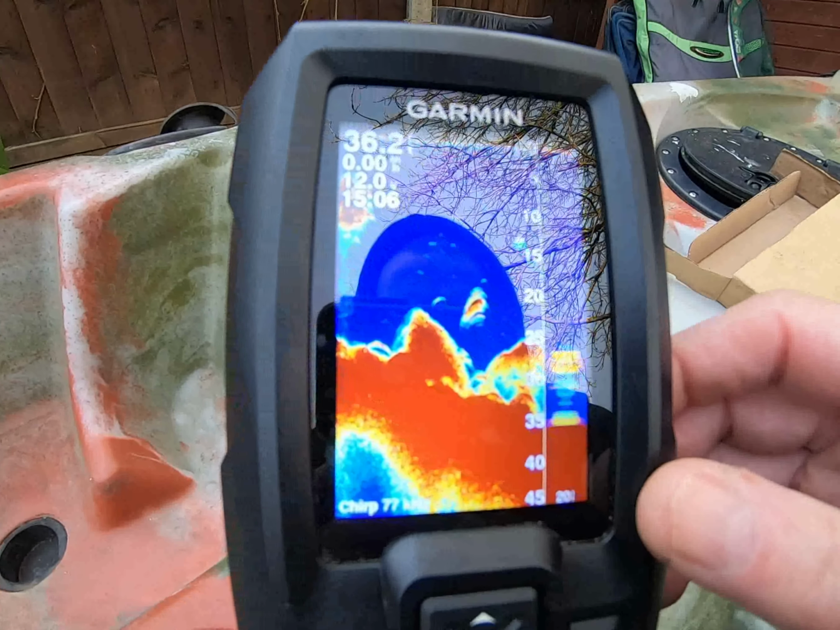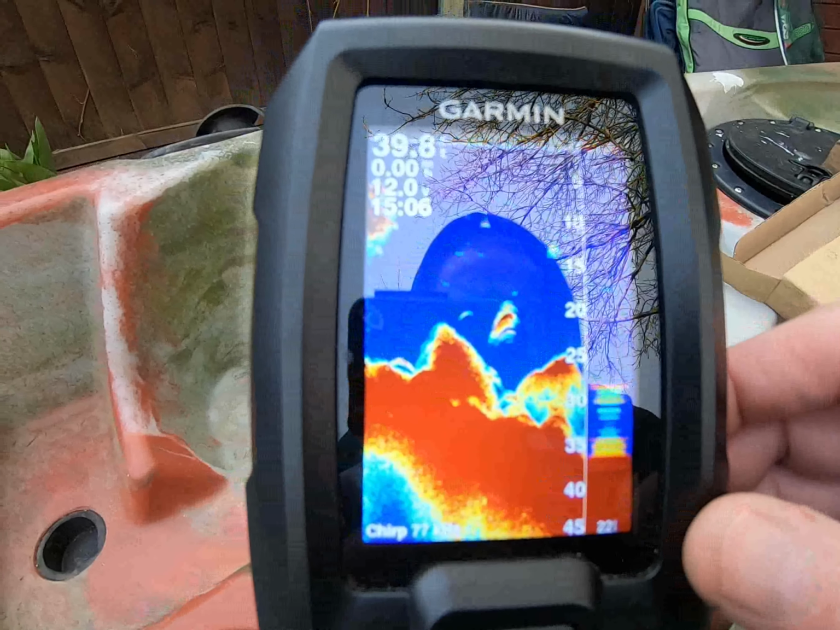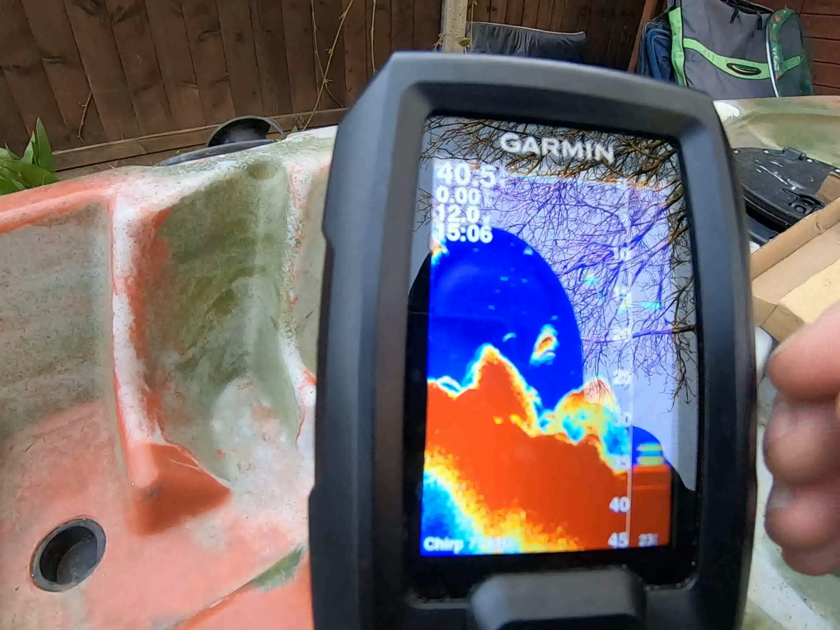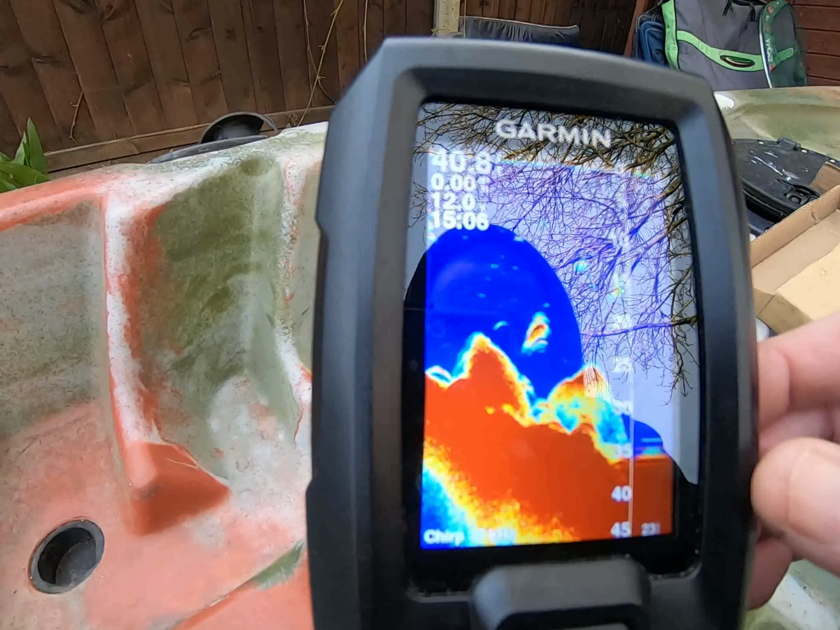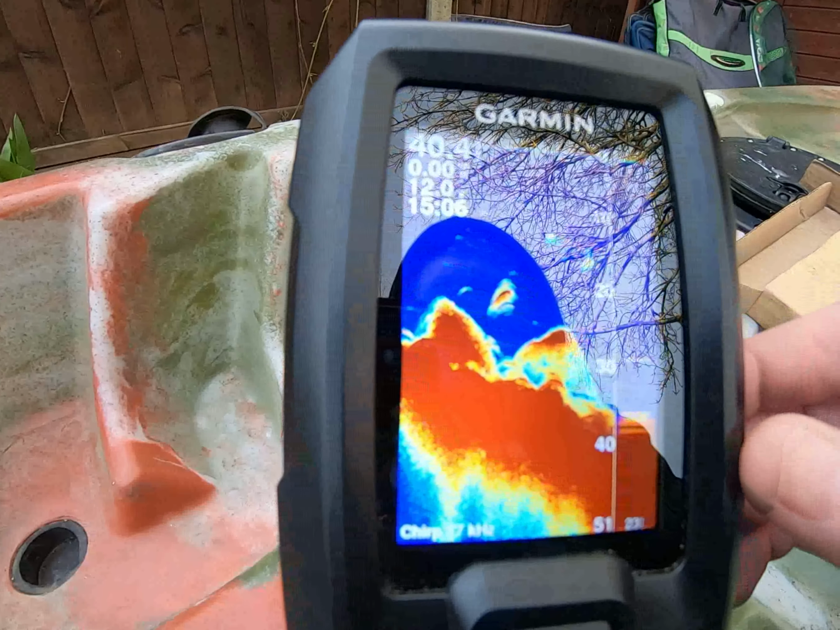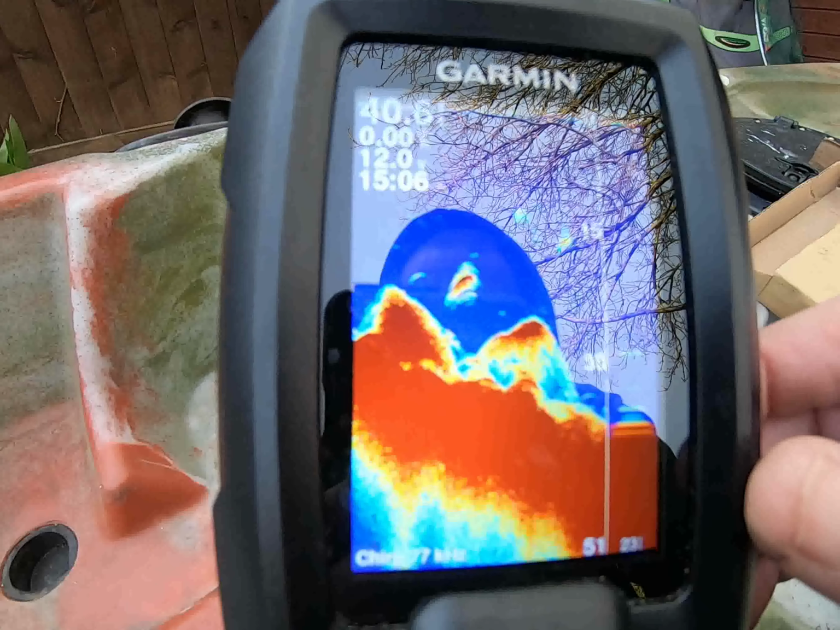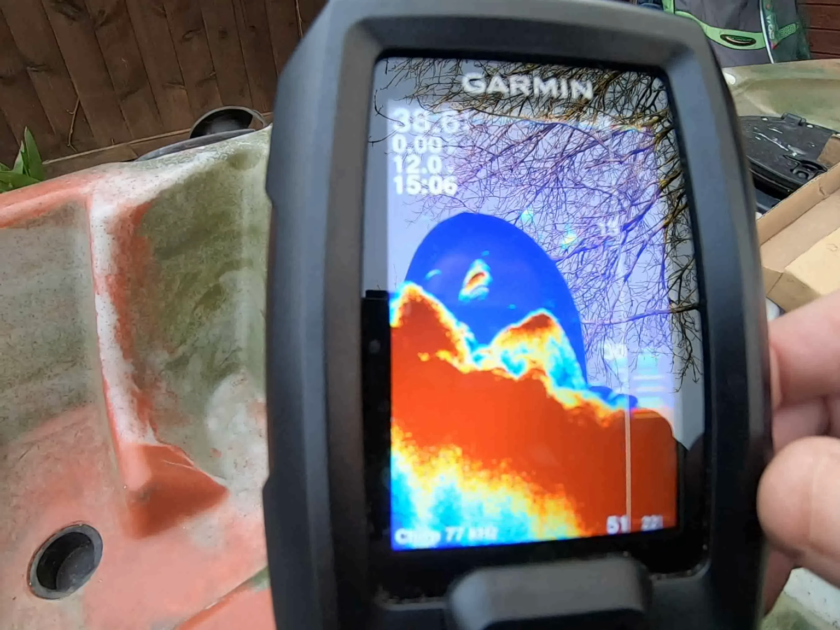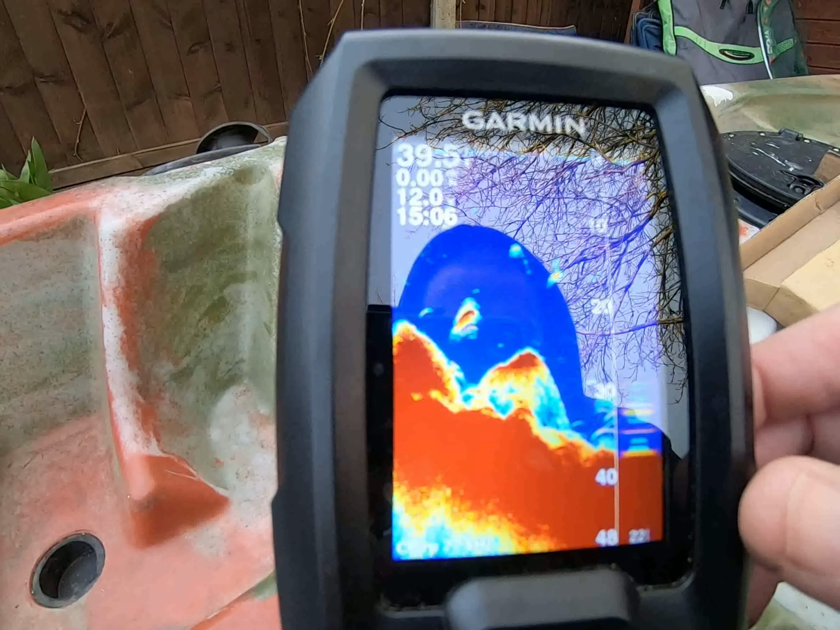So that's just the simulator, so that's what it would look like hopefully if you was using it when there was fish in your swim. You can also change the colours if you want, but I quite like to leave it like this. So hopefully when we're out this afternoon we'll see it in action.